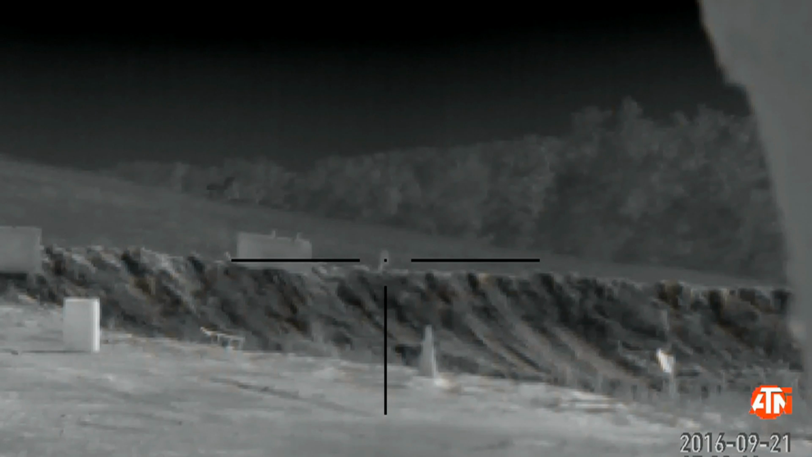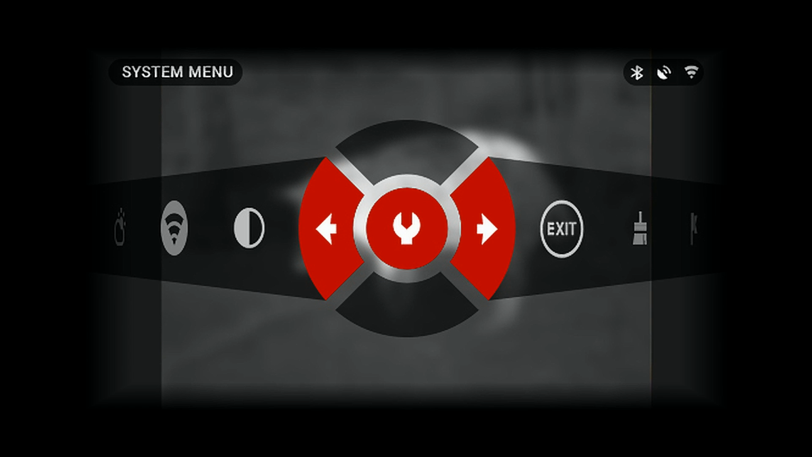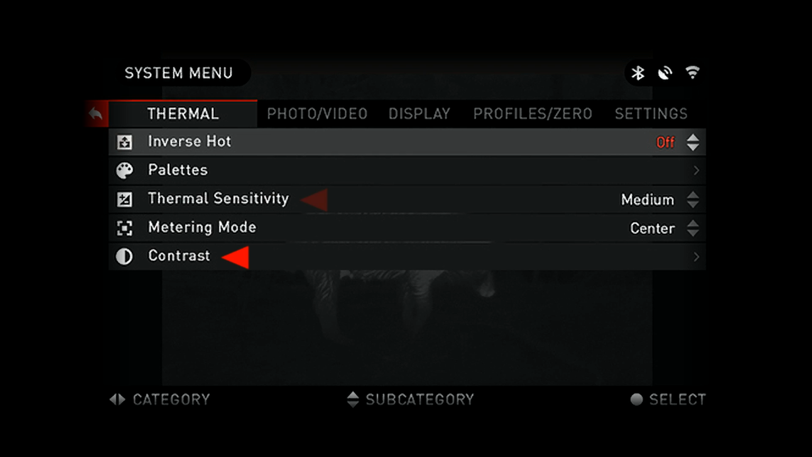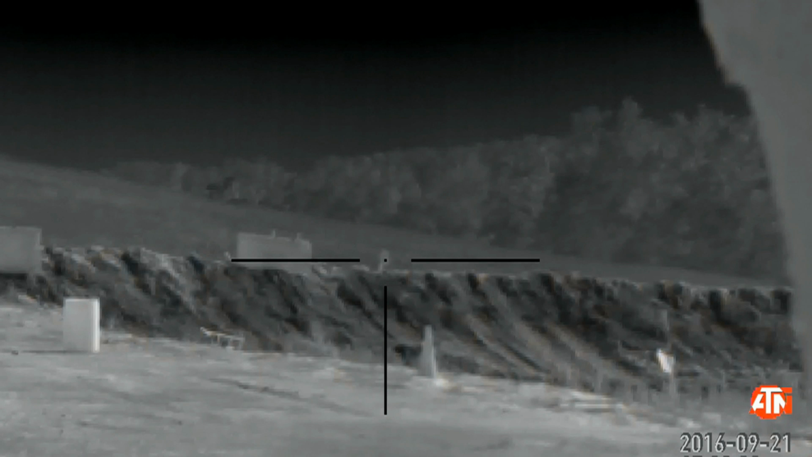The thermal tab is where you're going to spend the majority of your time when you're using the THOR. This is where you dictate how the optic is sampling the environment and feeding data back to you. This is where we adjust contrast, thermal sensitivity, how the optic is sampling the environment through its metering mode. You can also toggle off the fast NUC mode, which allows you to use the power button to recalibrate real quick. And this is also where we find our color palettes.